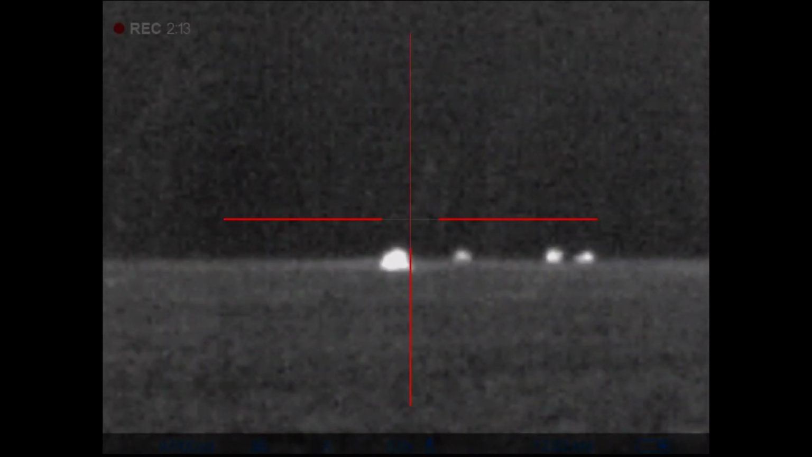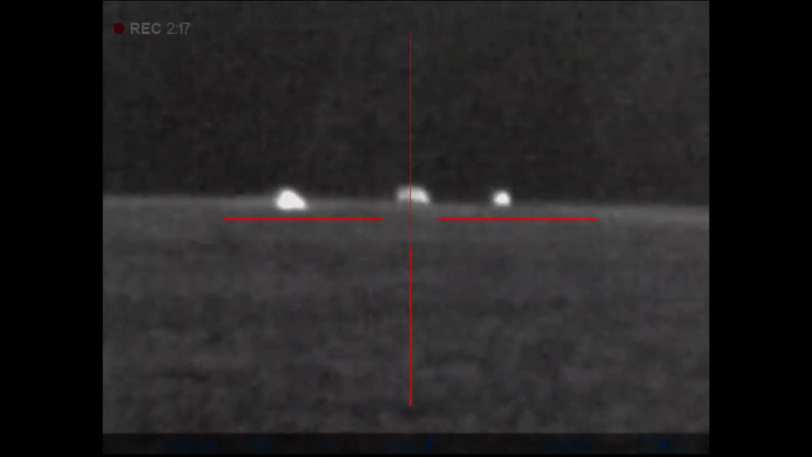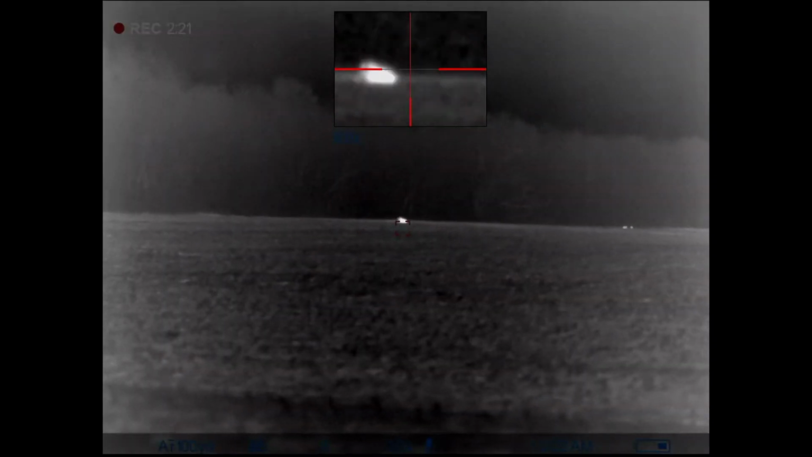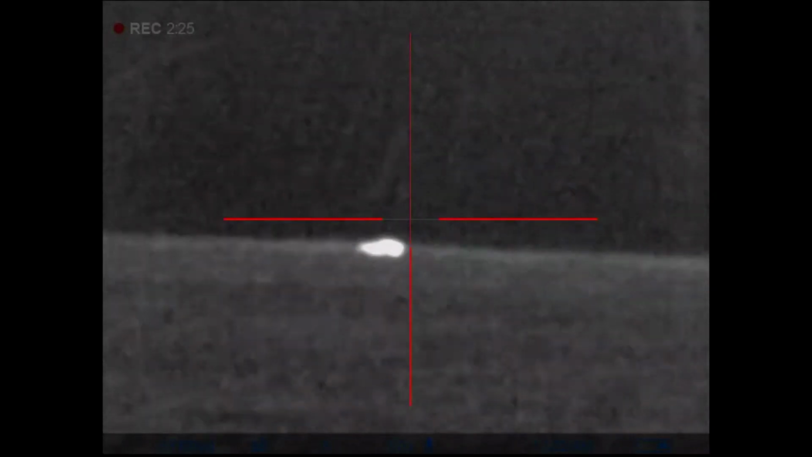I got one. Got one. That's the only one I killed. That's a nice shot right there. Watch him drop. He's still flopping. Looks like 200 yards, 192 yards.